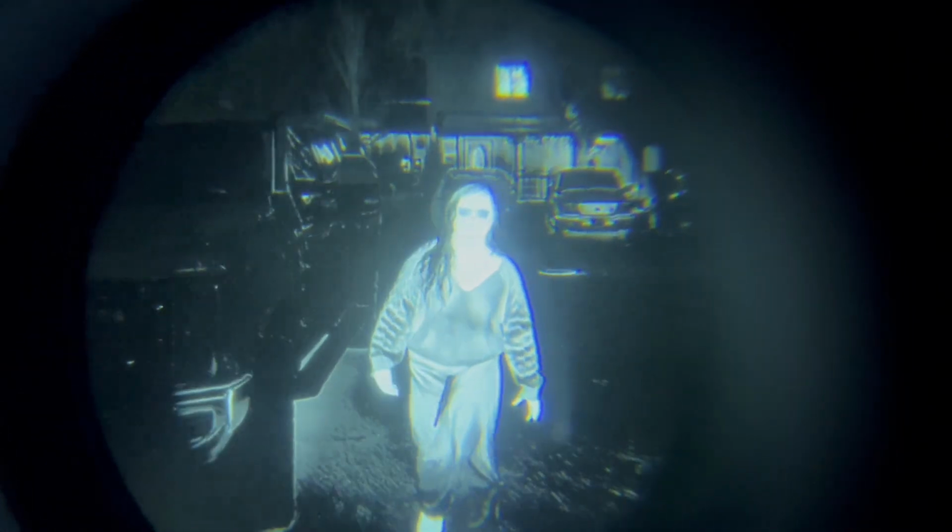You have a couple of different modes. You have just a regular white hot mode, which gives a full thermal image, or you have an outline mode, and both of them I think are going to be very useful, but probably kind of for different things. The outline mode is crazy. The thermal image mode, they're both really impressive.